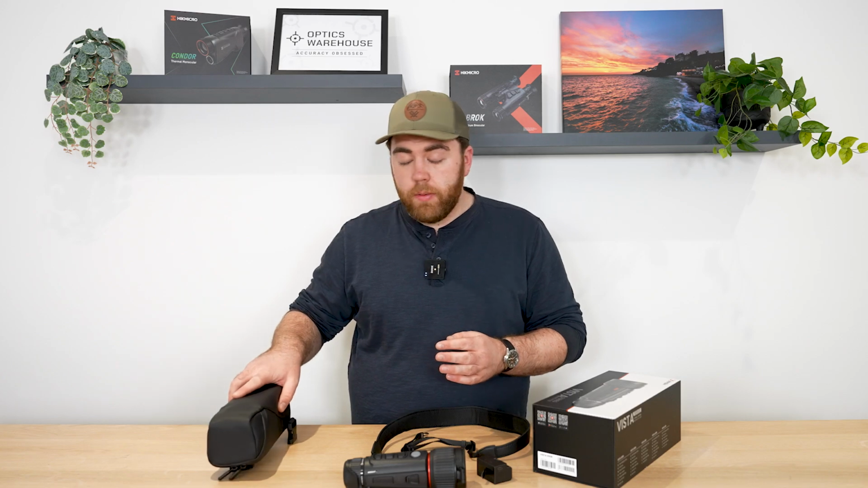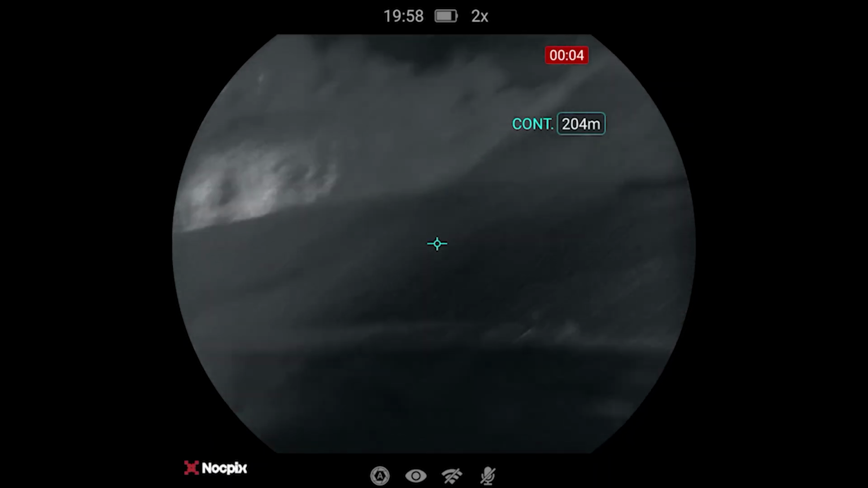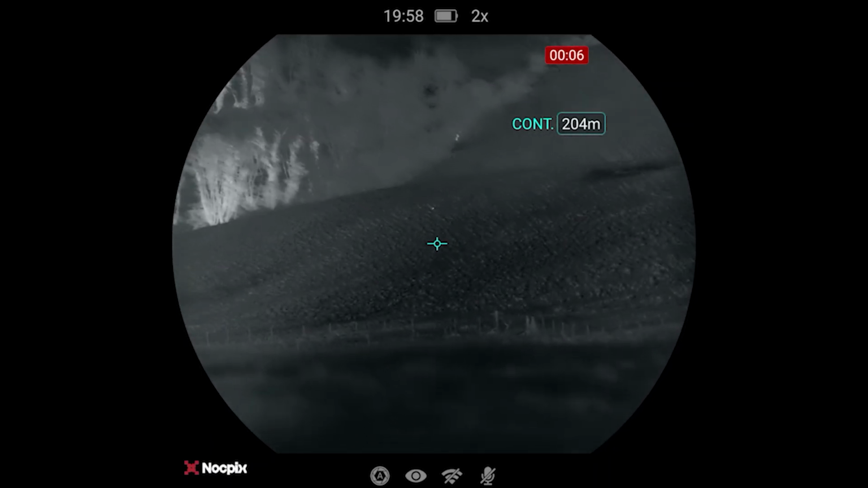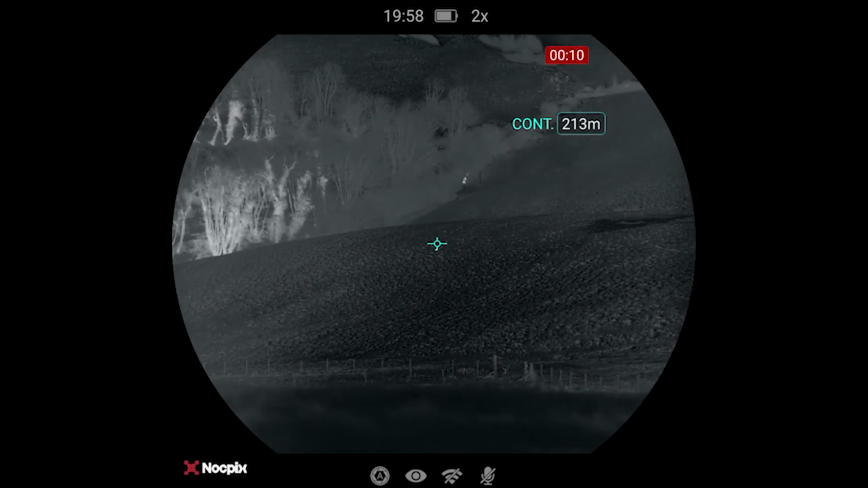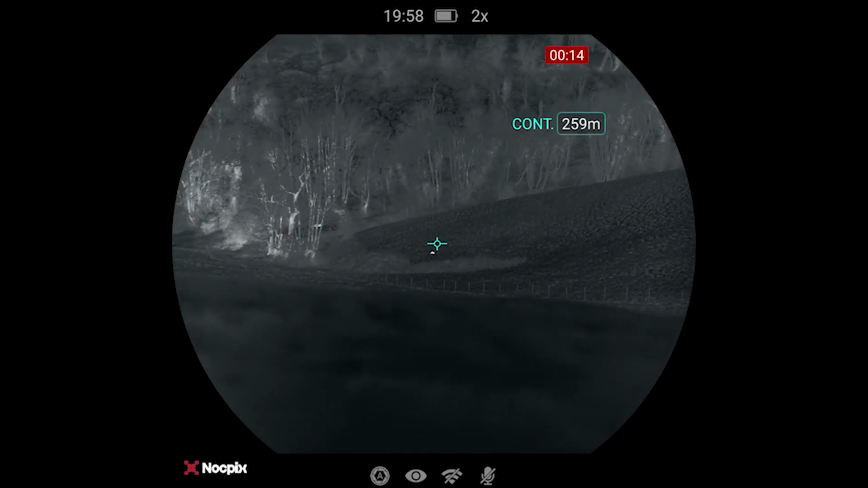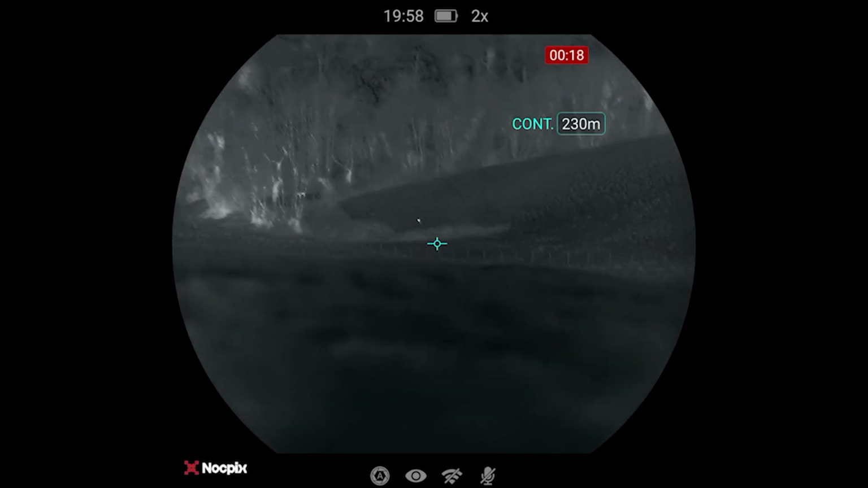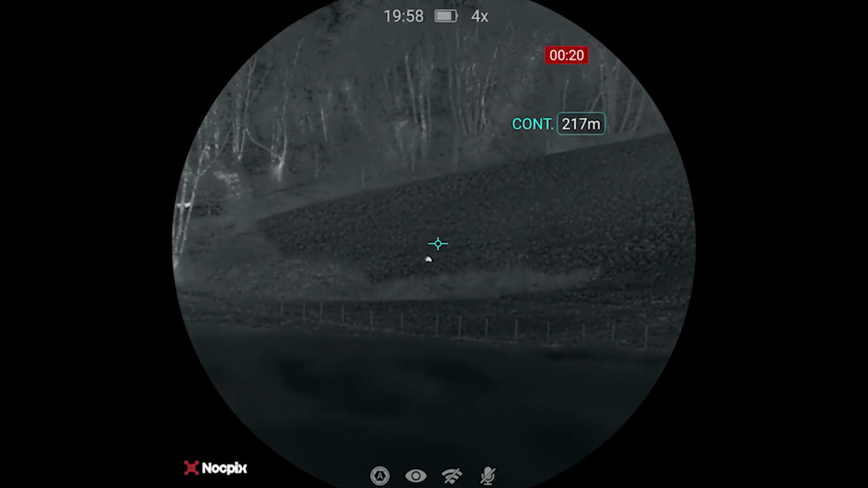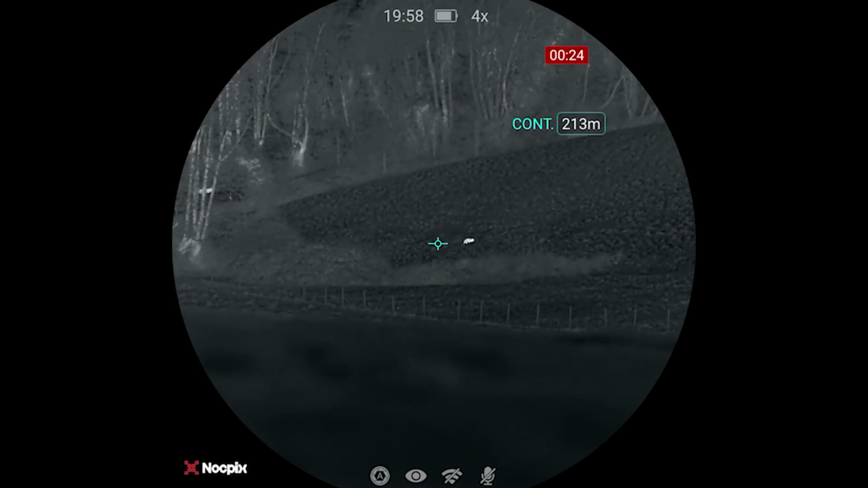So I've also got some footage of this, which we will go through in just a second, and you can make your own minds up about it. As you can see, we've got 215 meters there. That is, if I remember correctly, a badger. Now on 2 mag, oh no, there we go, there's our badger. Sorry, that was a rabbit. That's our badger there. And starting mag in there, you can easily tell. 4 times mag, just from the way he moves, that's a badger.